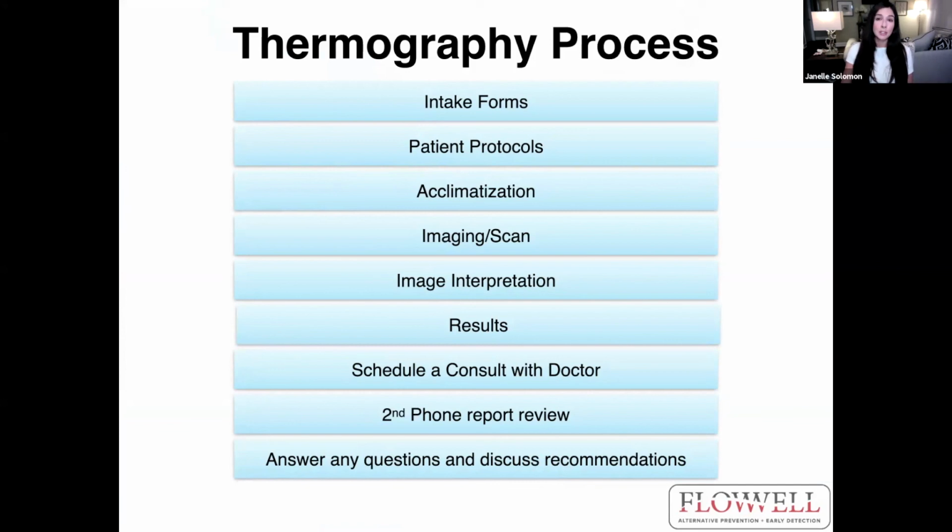There is an acclimation process when you're in the room about to get your screening. You'll acclimate for 10 minutes in a nice cool room, 68 to 72 degrees. Then the imaging takes place. It takes about 10 minutes on average. The interpretation is done by the interpreting doctors, and they will send you the results in 1 to 2 weeks via email. Then you'll schedule a consult with your doctor to go over your results, and you get a second phone report review with me, your technician, and I'll make sure I answer all of your questions and we can discuss recommendations as well.